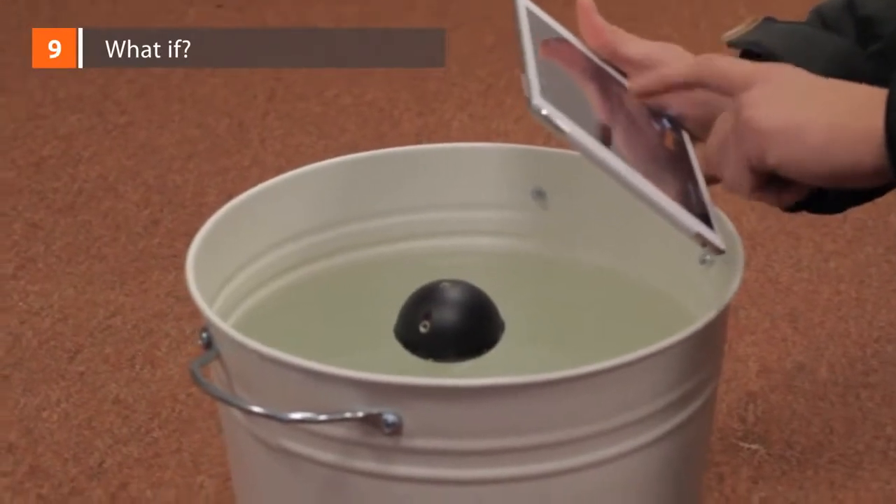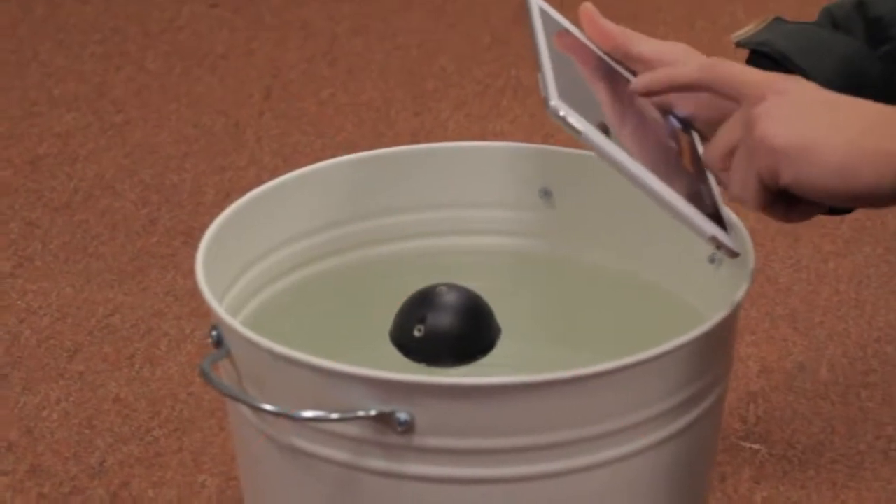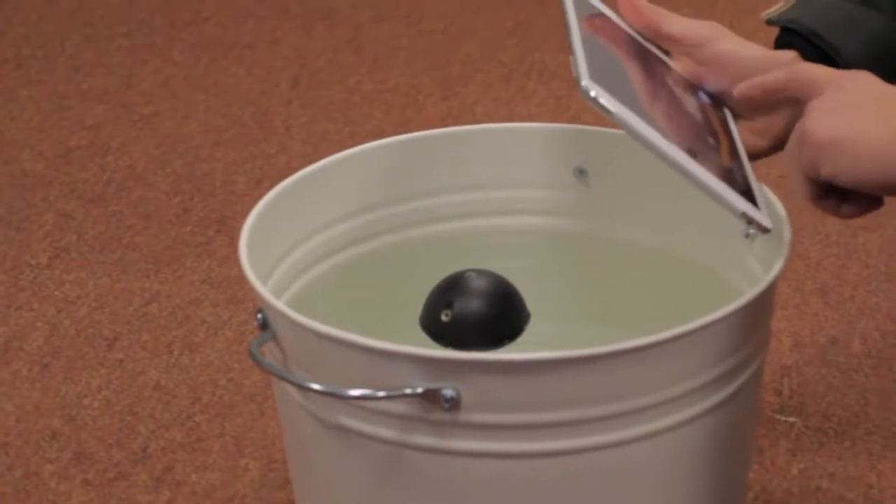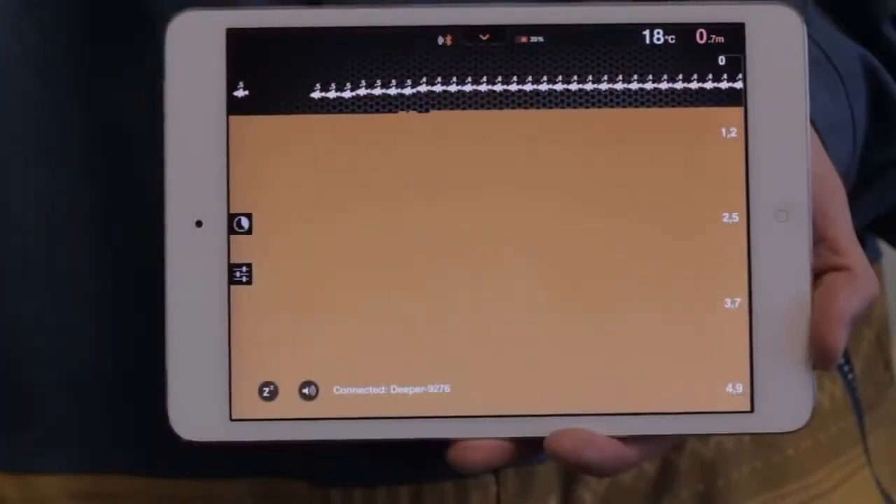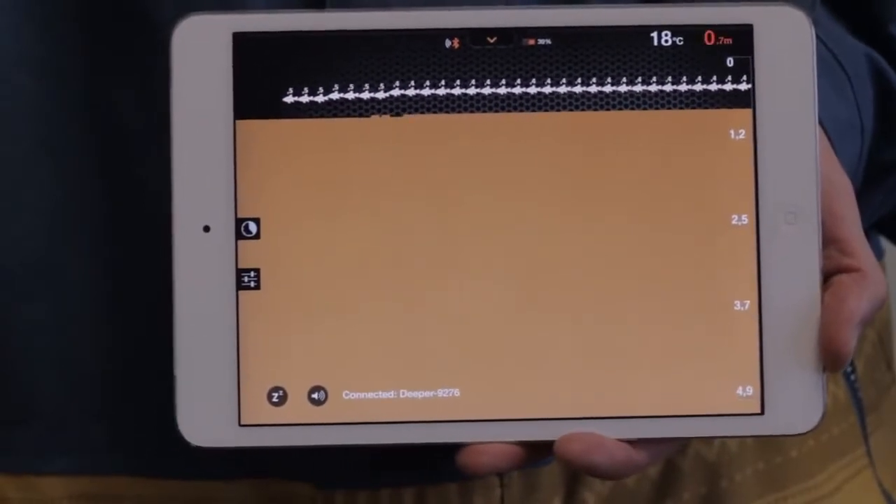What if I put Deeper in a pool? Sonar will not work in small and narrow artificial water tanks like buckets or fish aquariums. You can test it in there if you like, but please note that readings will be inadequate due to signal reflections. Deeper shows fish where there aren't any.